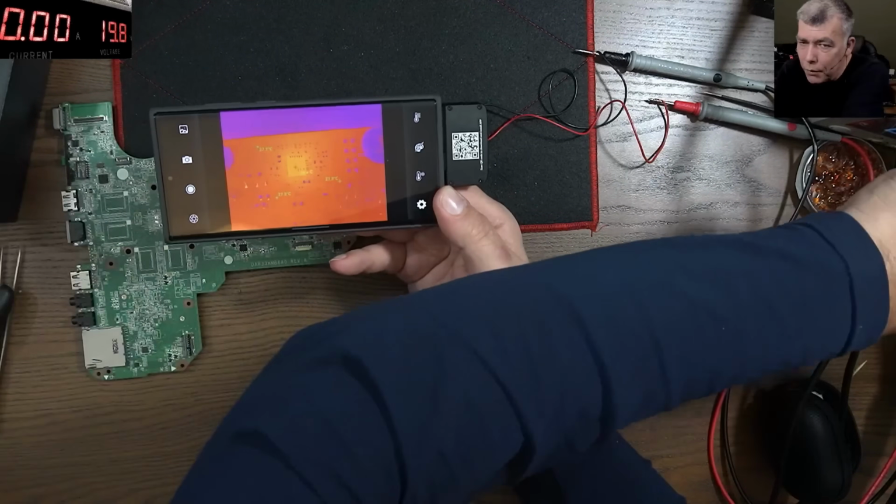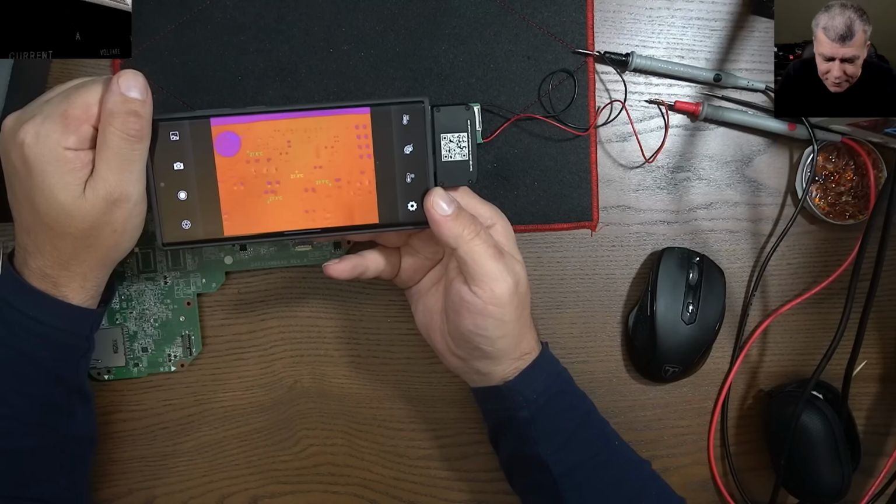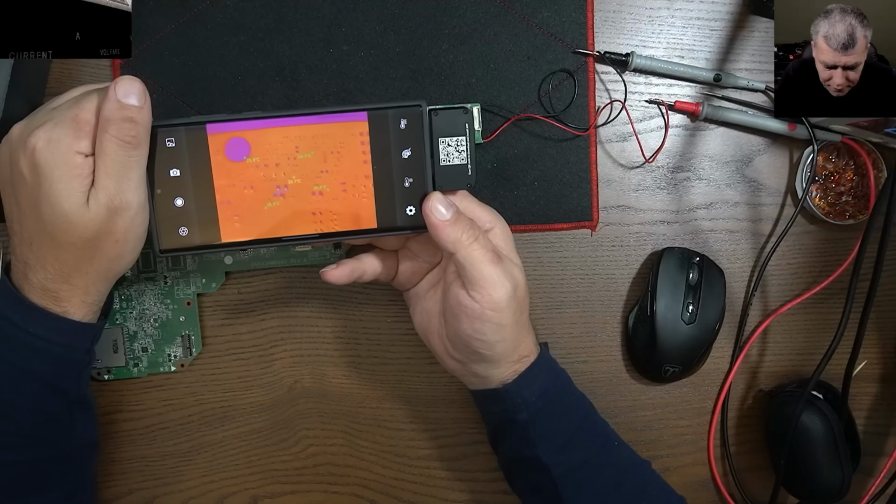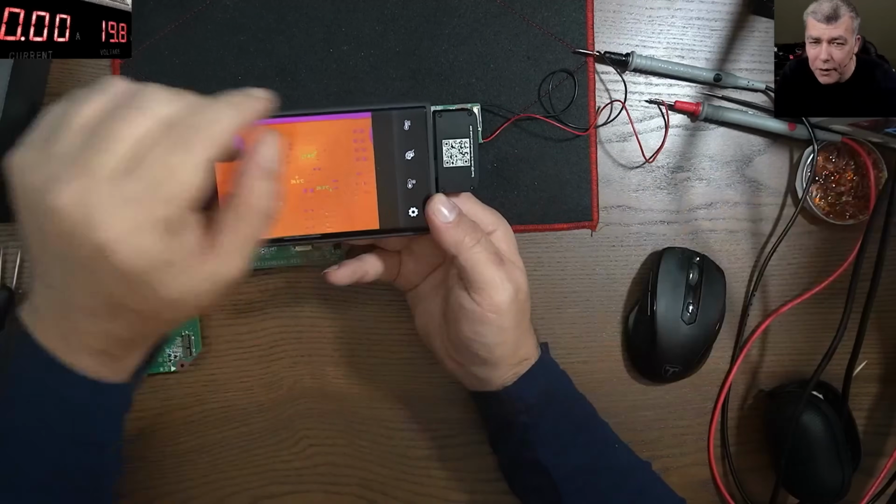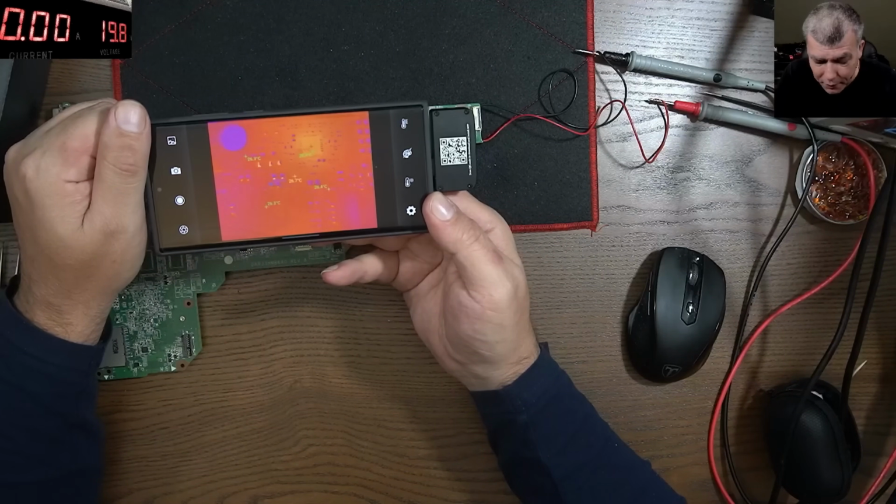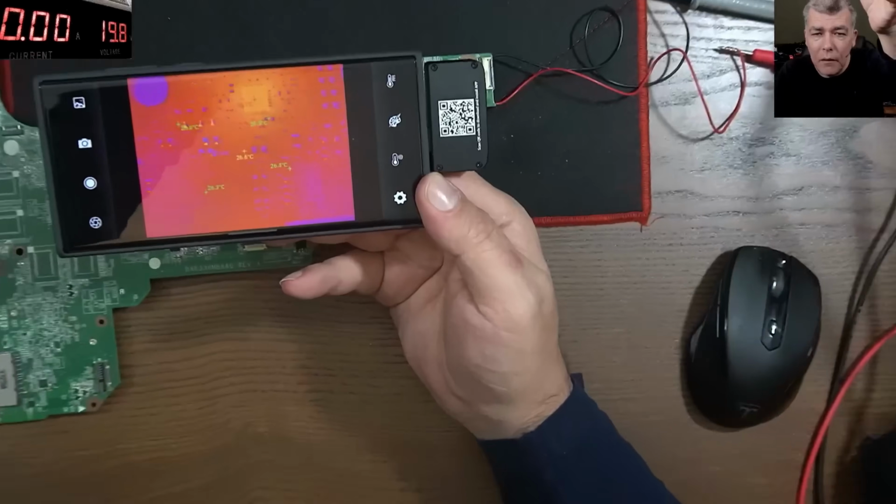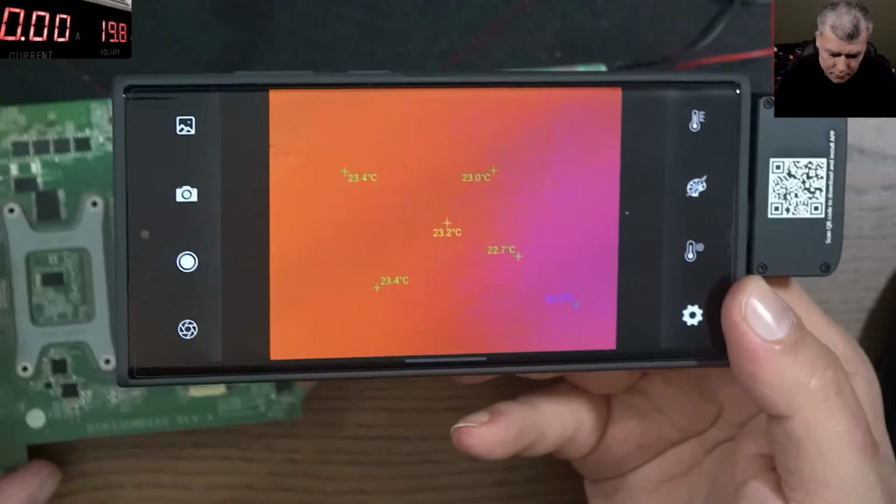Obviously, if I turn off the power supply, the chip is cooling down, you can see. Now the board has cooled down, powering up the power supply, and you can see the chip is getting warm. I mean, it's getting warm like it's working. 30 degrees, I can see there. You know, I should do it like that, right.